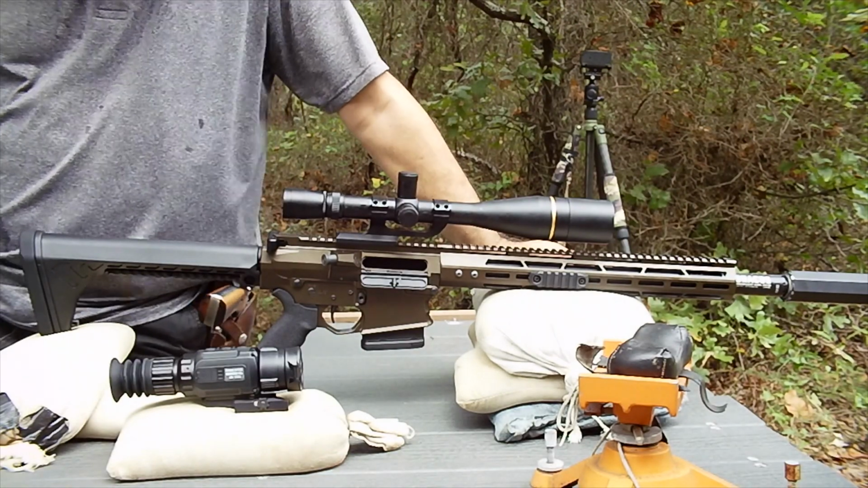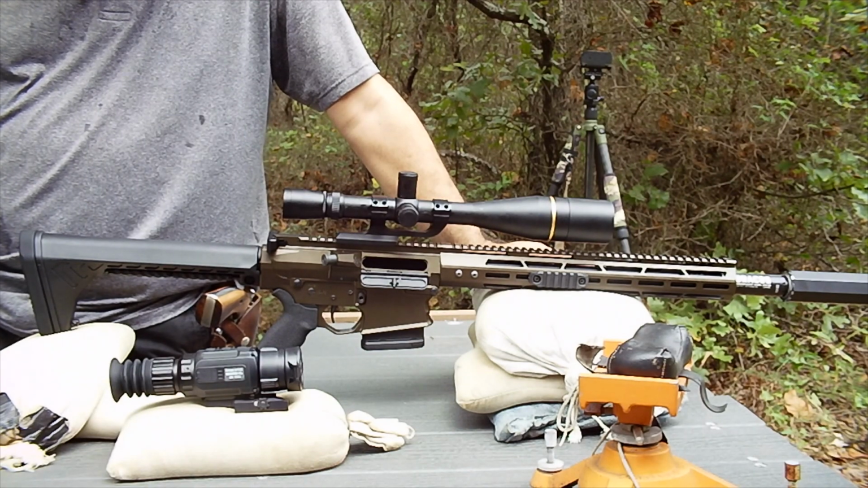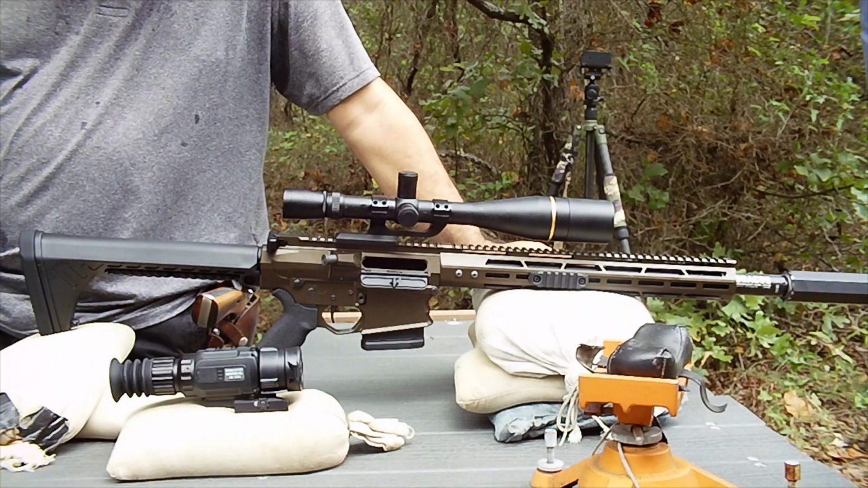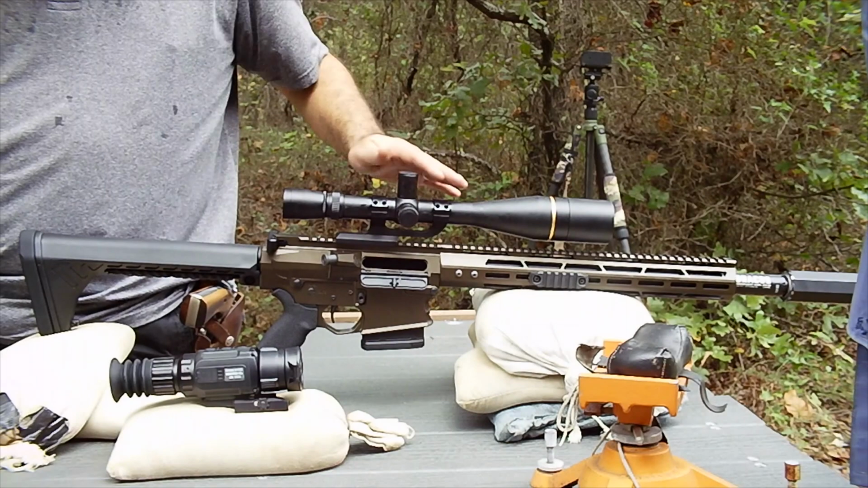Alright, what we're going to do is establish what a 3-round group looks like at 100 yards with my Loophole 8x5 to 25 times traditional optic.